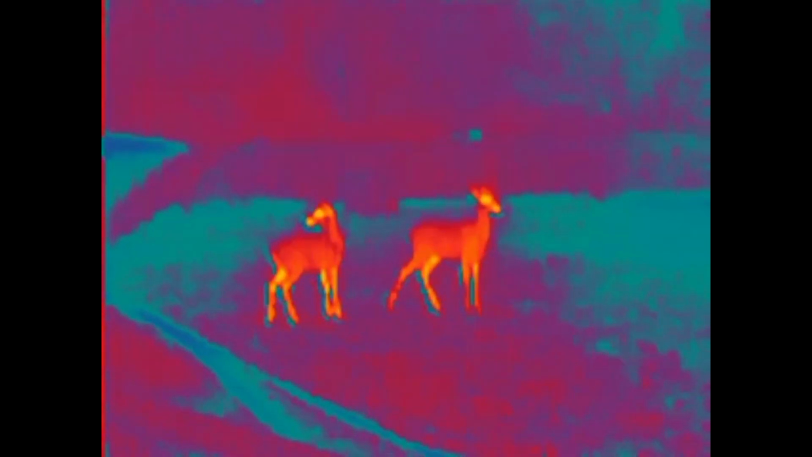I had a couple of yearlings right in front of me there for a little bit, so I videoed them, and then about a half an hour later, two mature does come in. One of them was a nice big adult doe, so I decided I was going to shoot her, and I had to put the unit down in order to shoot her, and the shot looked perfect, and she ran off, and so I decided to go track her right away.